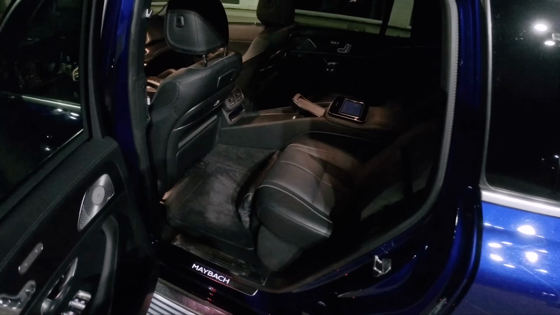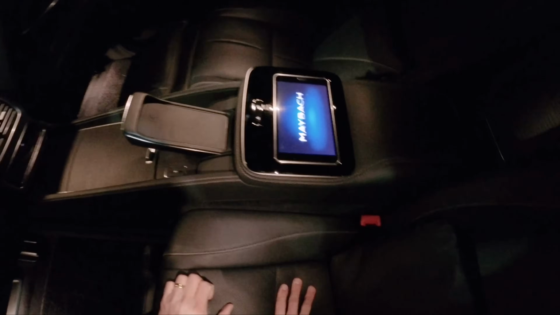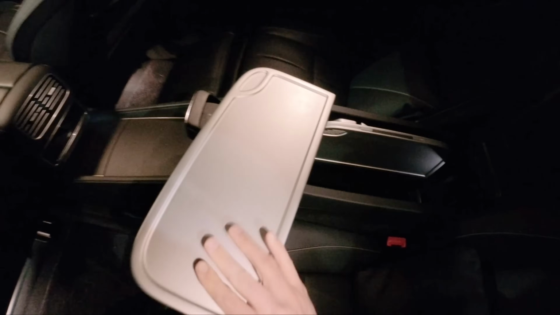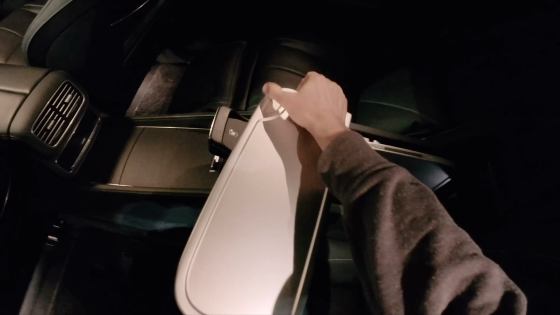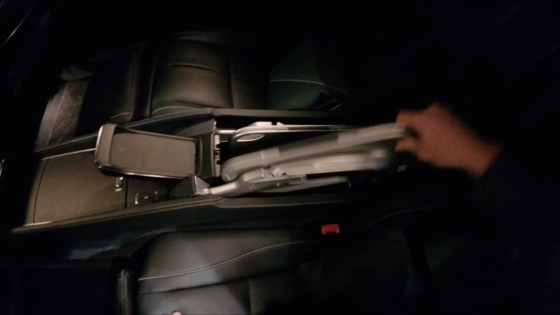We have so many different fun things to do in the back seat. We have champagne flutes, wine coolers, all sorts of great amenities back here. There's even a couple of fold-out tray tables. Look at this. All the luxuries of a first-class airline ticket.